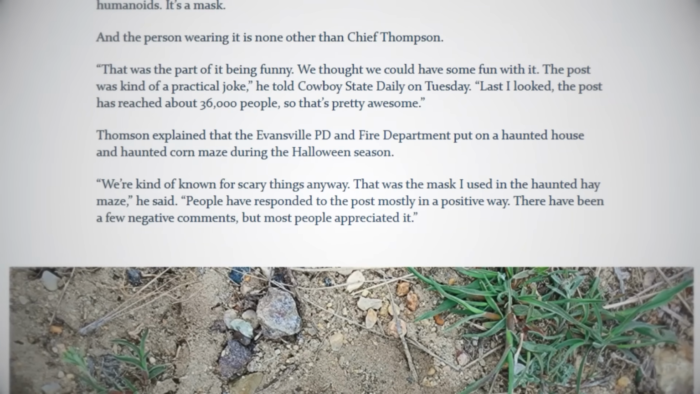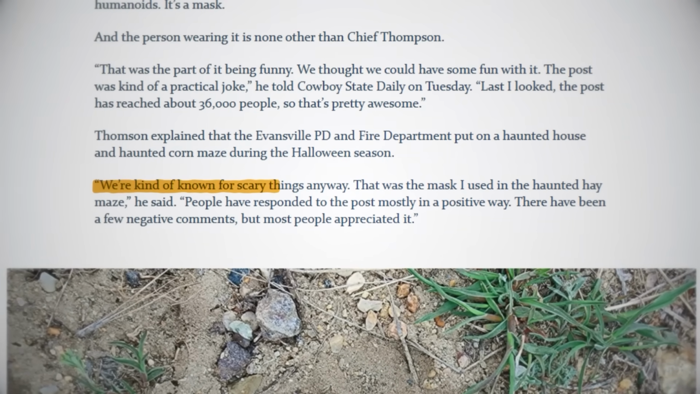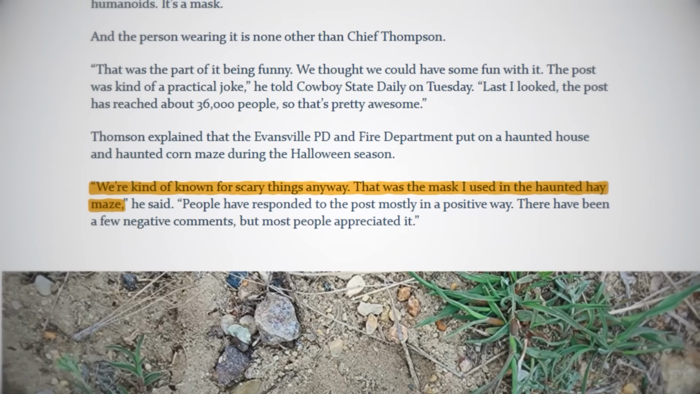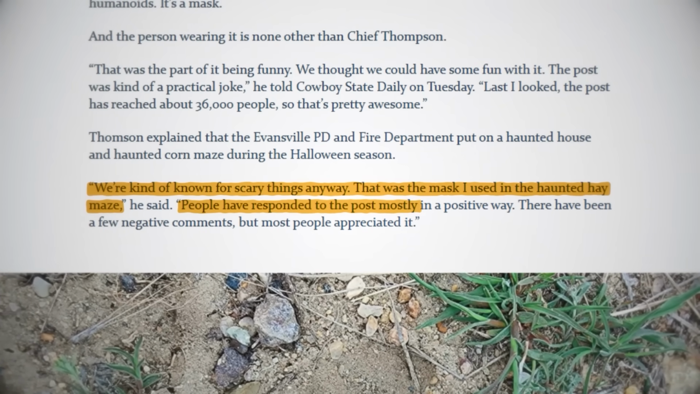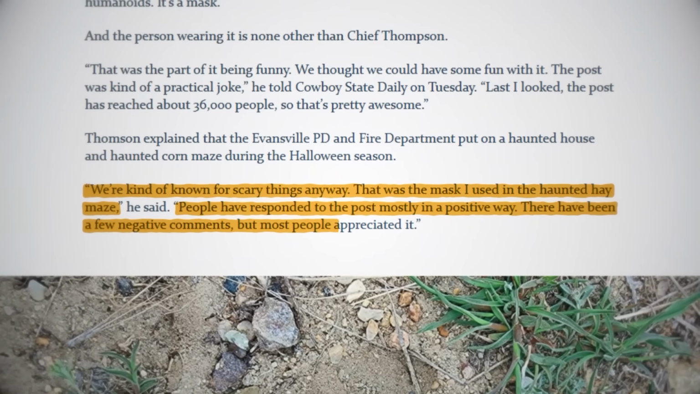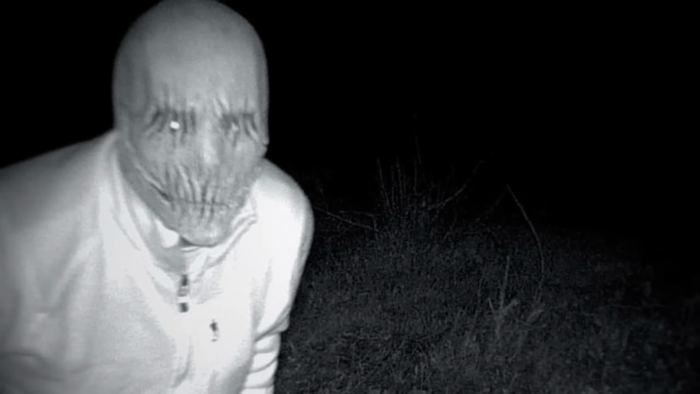The chief said this: "We're kind of known for scary things anyways. That was the mask I used in the haunted hay maze. People have responded to the post mostly in a positive way. There have been a few negative comments, but most people appreciated it." While it is admittedly disappointing that a humanoid monster wasn't roaming the Wyoming wilderness, it's still nice to have a wholesome story in the mix.